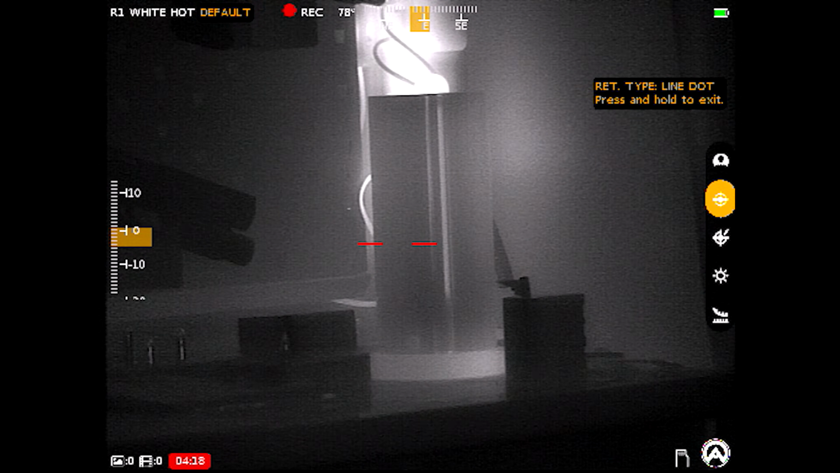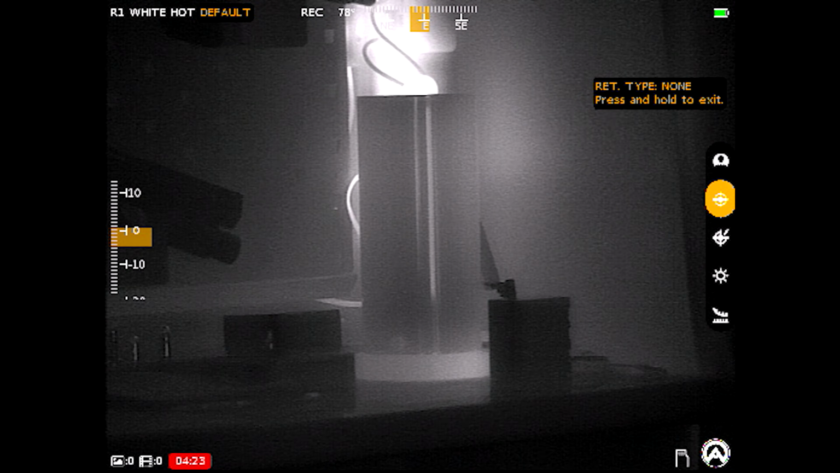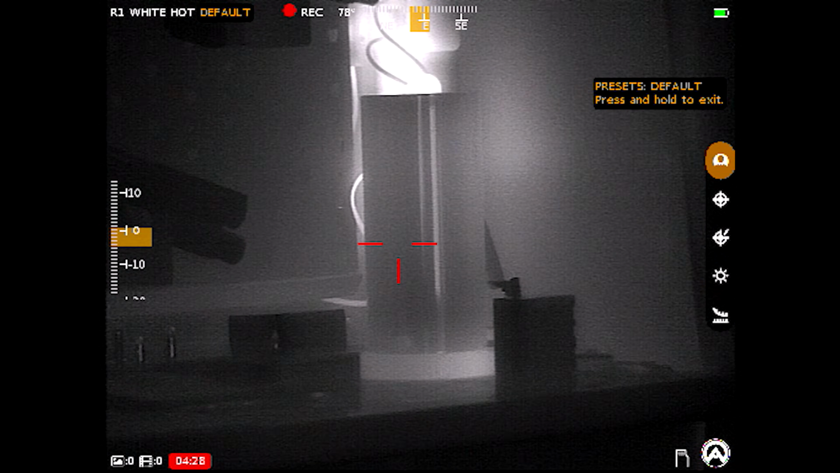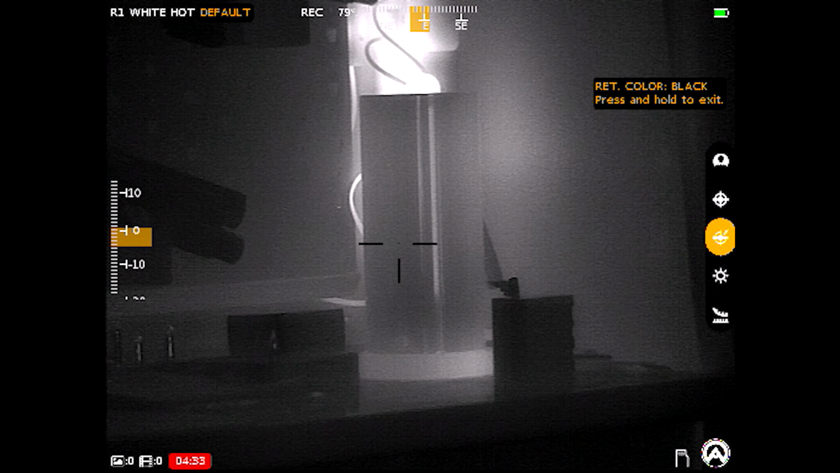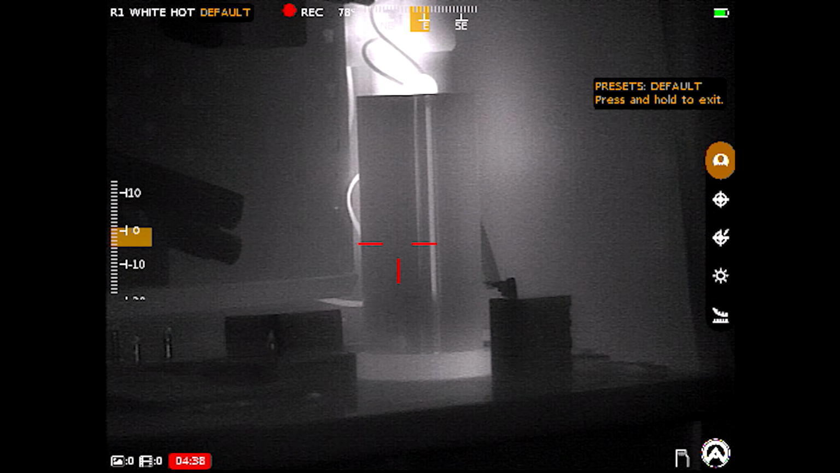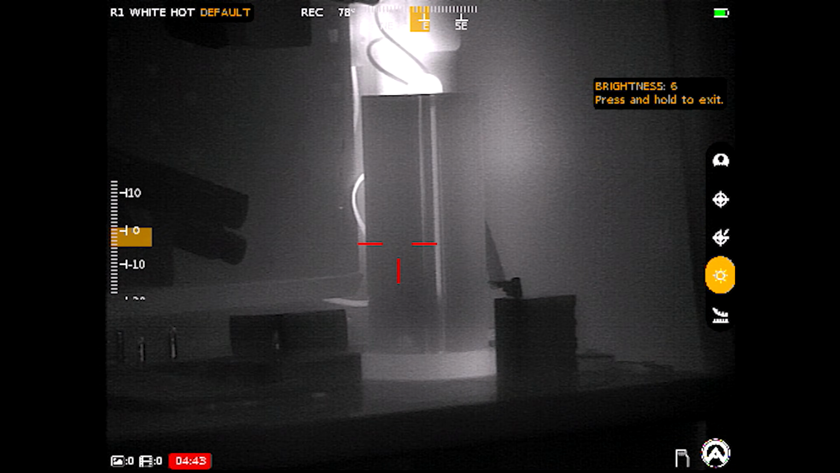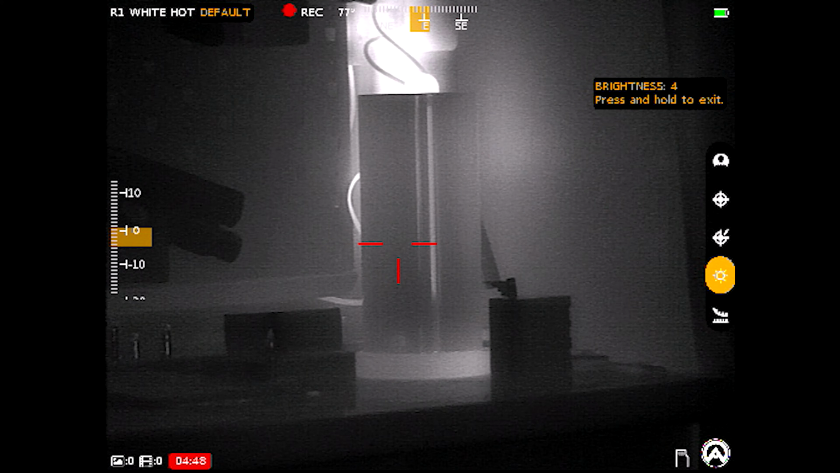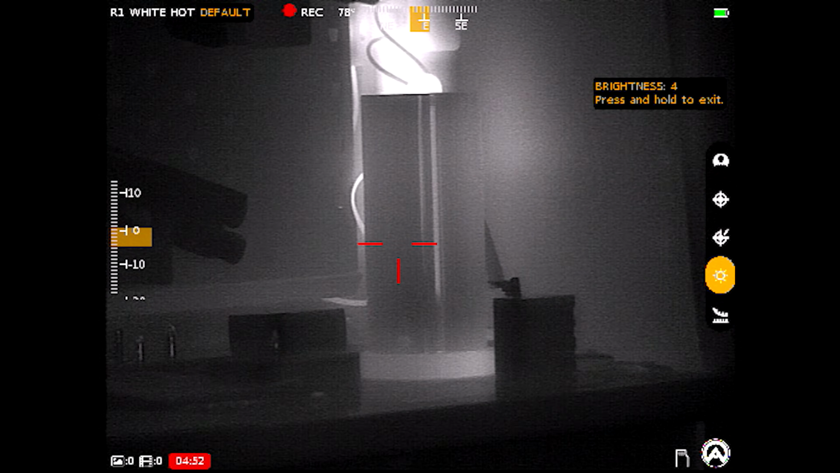You can change your reticle type. There is a handful of selections there, even no reticle if you just want some thermal footage. It's a nice option there. And moving on, you can also change the color to what best suits your eye, which again, very nice. Oops, didn't mean to long press. We're going to go down to brightness, and I don't know if you're going to be able to see this, but it does have 10 brightness settings, the 10th being bright enough in the sunlight without need for the eye cup, at least in my experience. And I don't know if, again, you'll see that, but it is a setting.